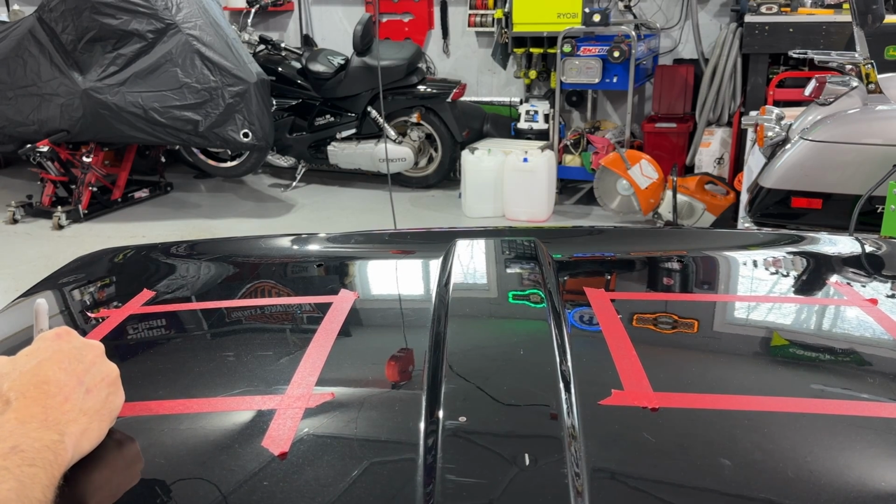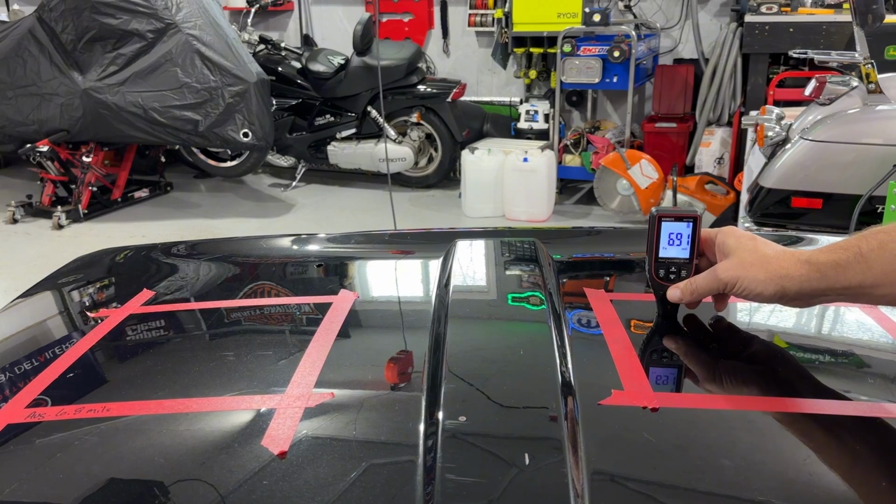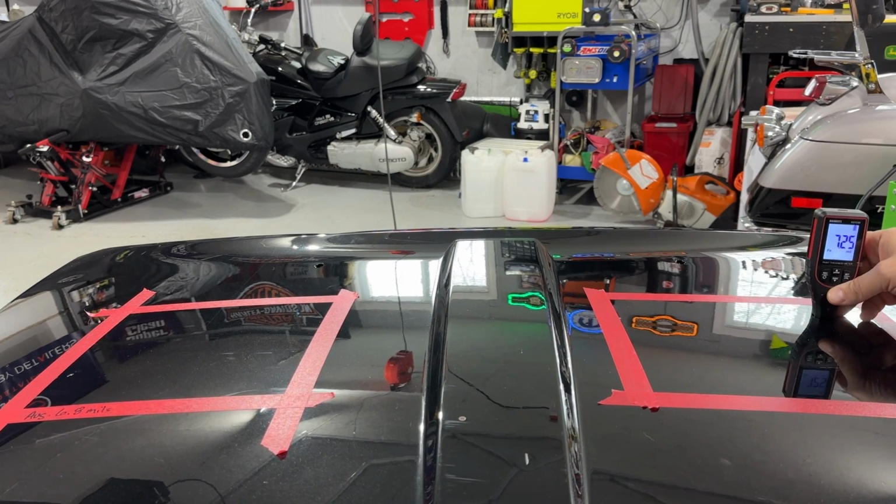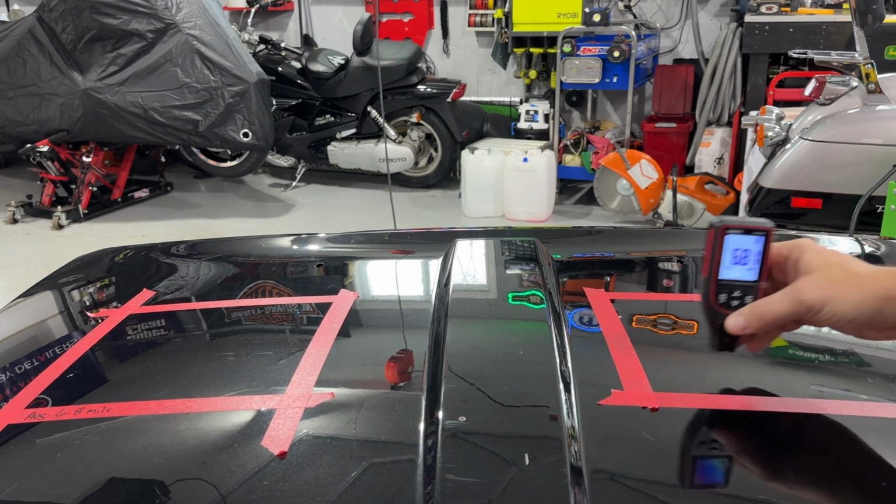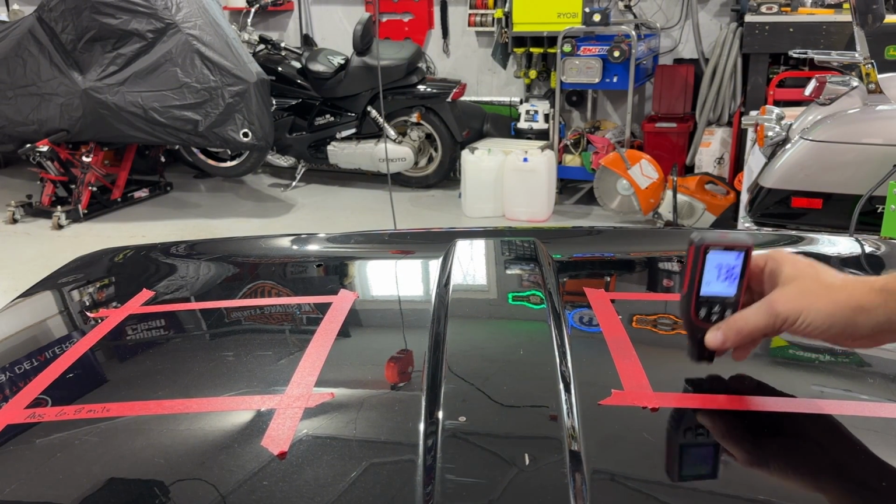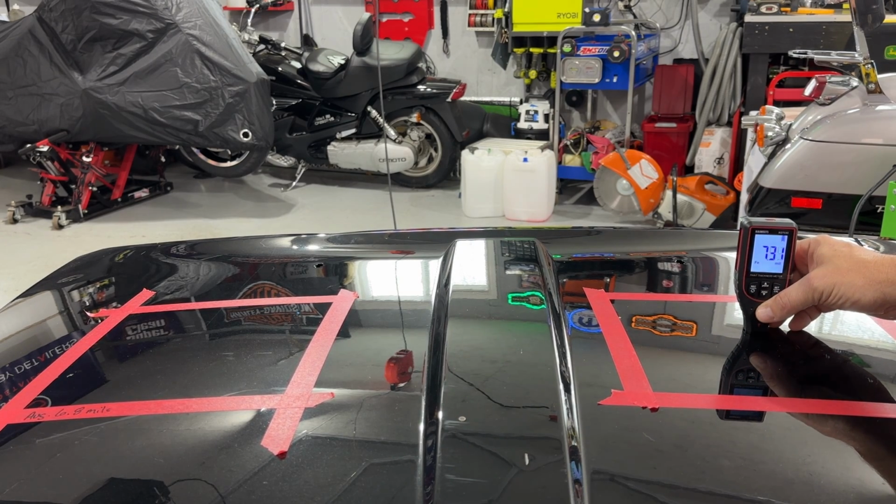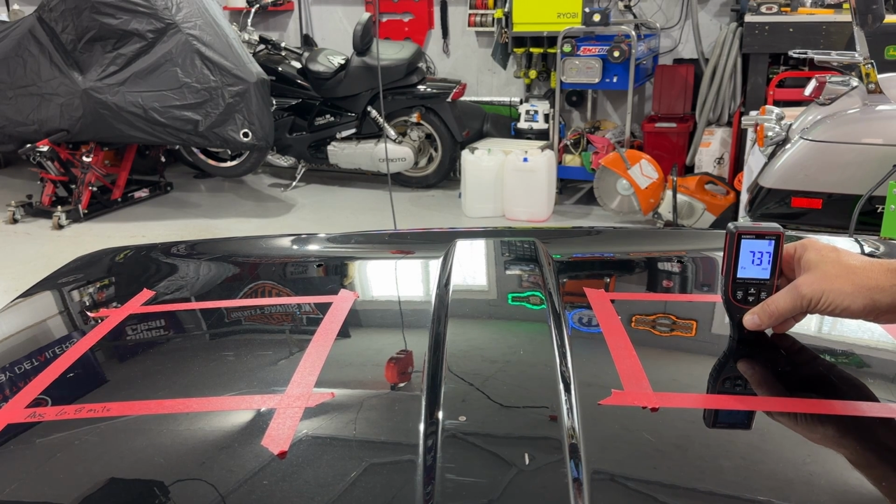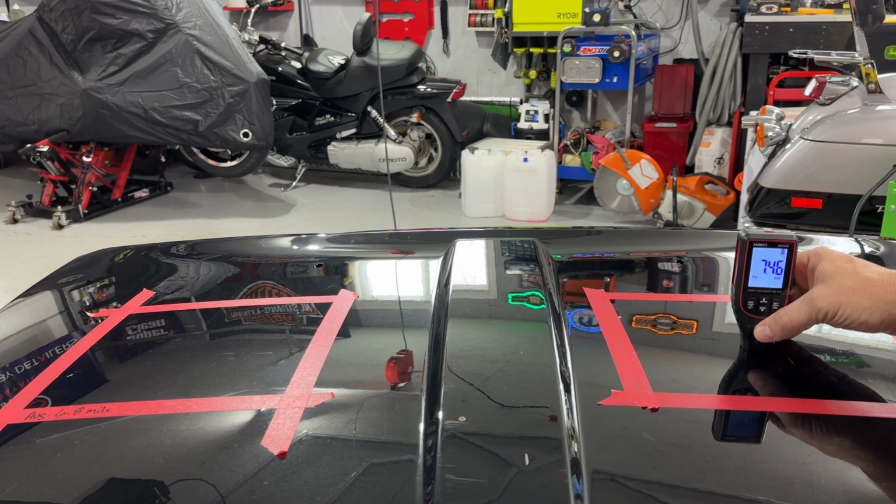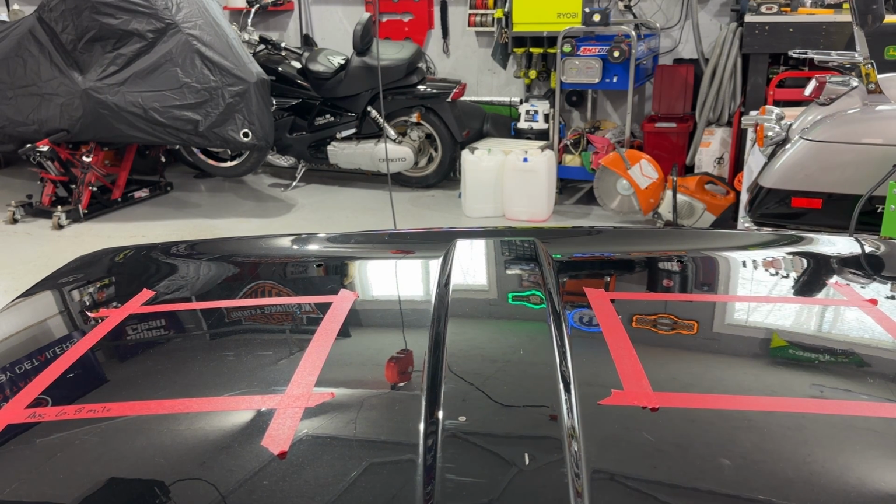Just do average. All right, so let's go over here to the side. This is going to be the dual action side. I'm more concerned about what's in the middle of the paint. 7.25, 7.08, 6.8, 7.3. But right here is where I'm going to try to keep the pad. 7.49, 7.31, 7.37, 7.46, 7.51. So I would say about 7.35 is our average.